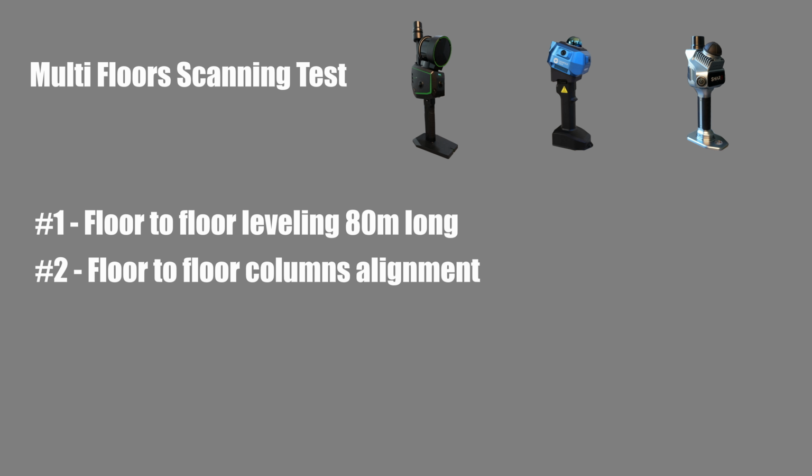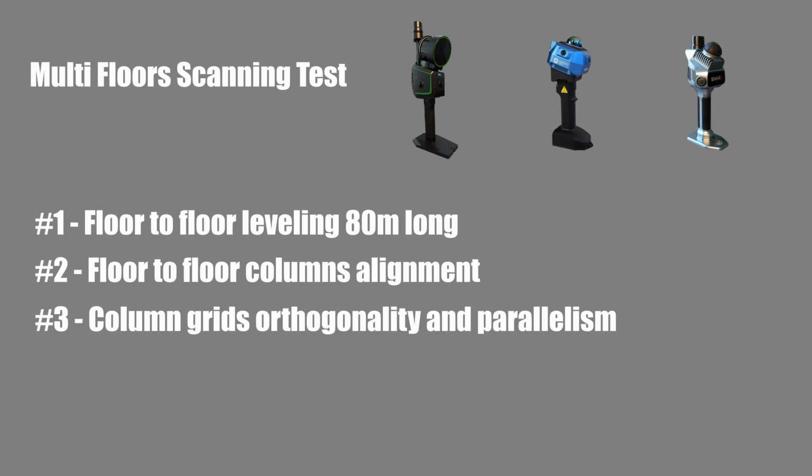The next step is evaluating column alignment across floors. Next, I will focus on the column grids, orthogonality, and parallelism. The final evaluation focuses on column span consistency. Together, these 4 evaluations form the primary inspection criteria for LiDAR scan data in multi-floor buildings. If any of them fail, the dataset is unreliable and unsuitable for architectural, engineering, or construction use.